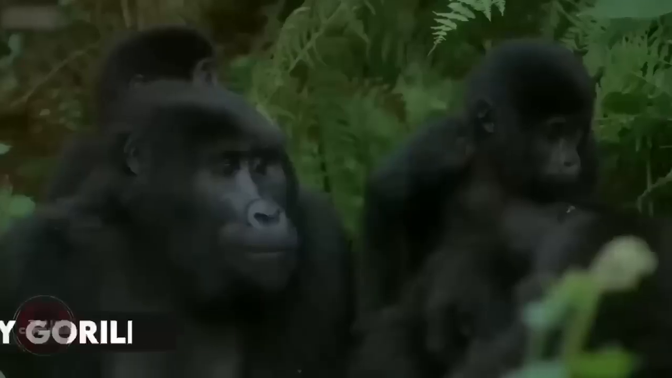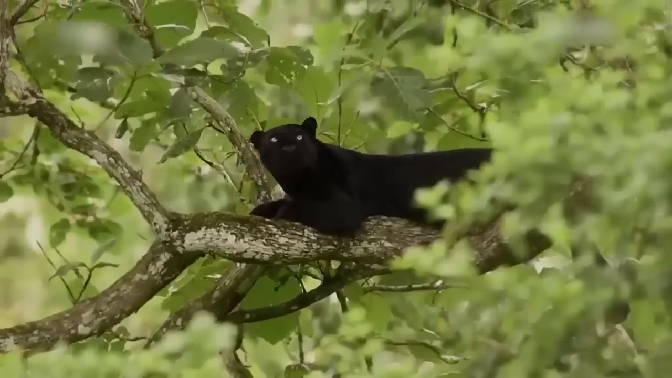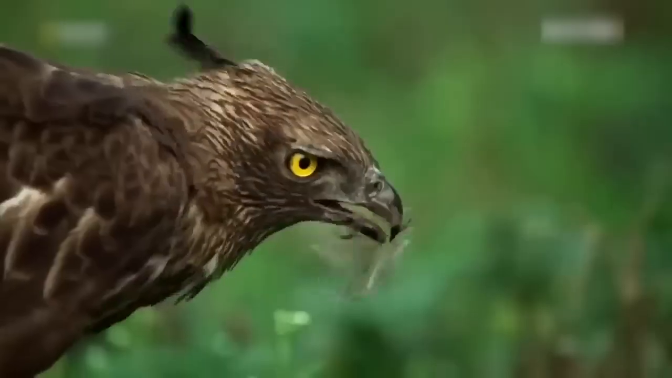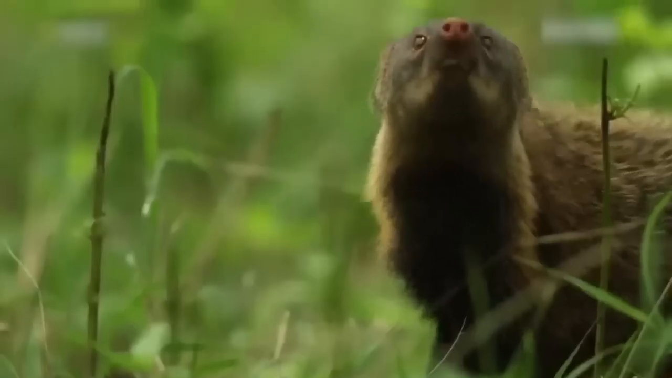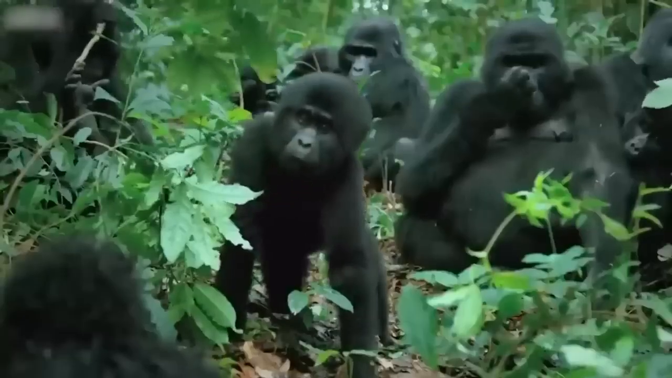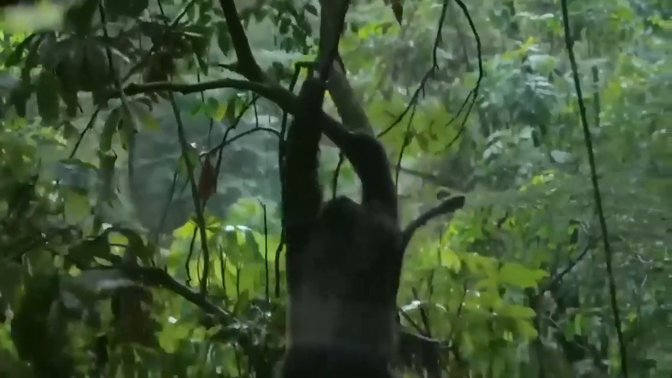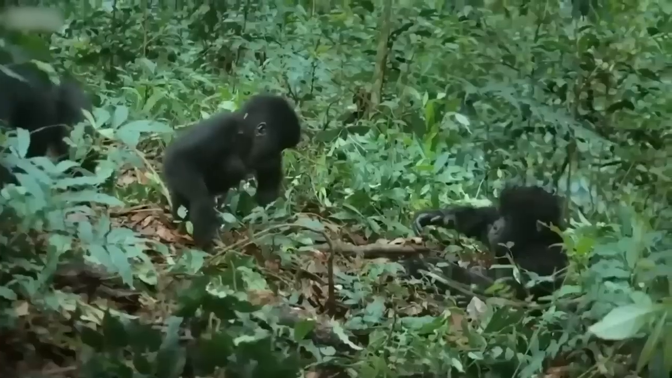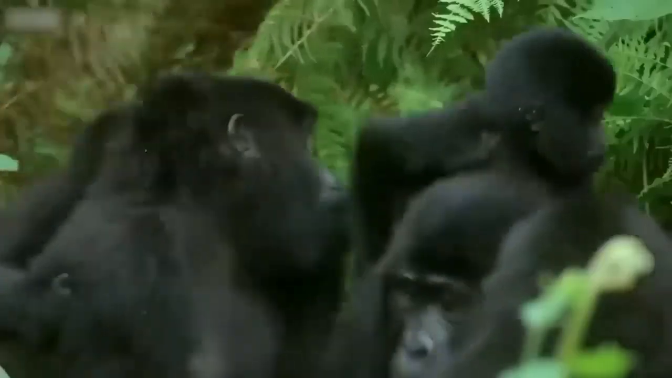A spy gorilla. Trail cameras mounted on trees recording animals is an old thing now. Spy cameras dressed and set as actual animals is the new thing now, and we see that in this video, which shows a spy gorilla camera in action. At first, the clan thought it to be weird and had to do a little inspection before they made the decision that the gorilla is no harm, so they'll let it stay. And that's when the camera recorded the beautiful moments of the gorilla family.